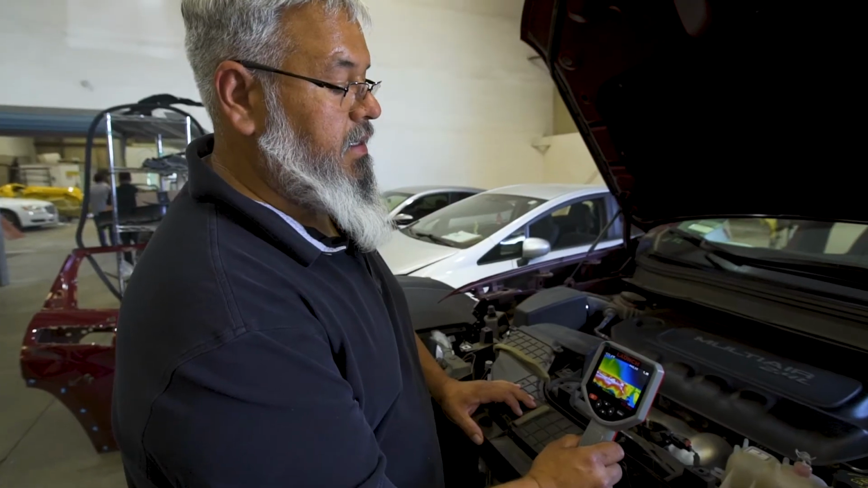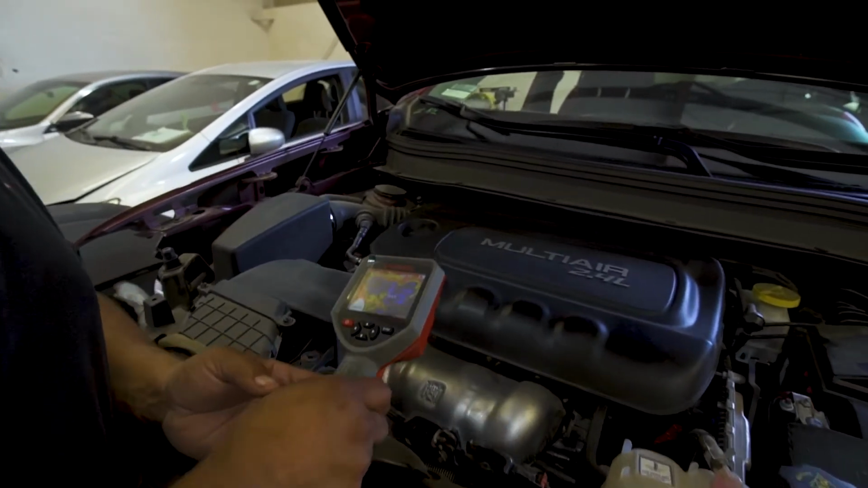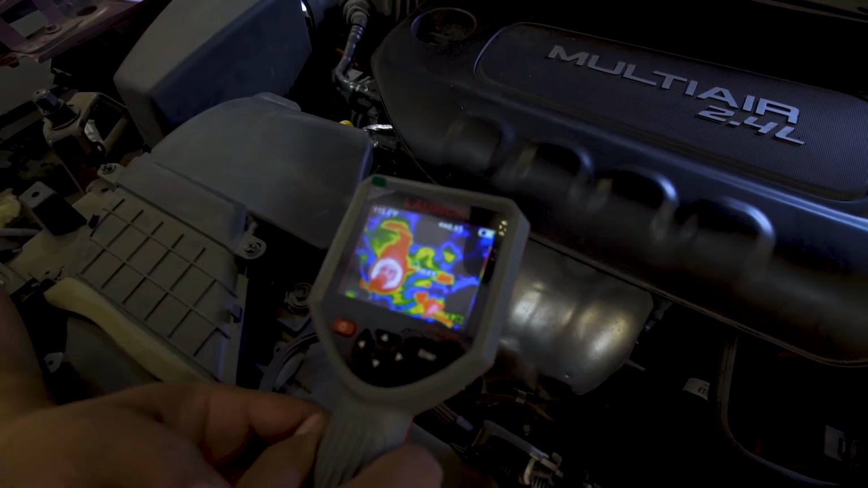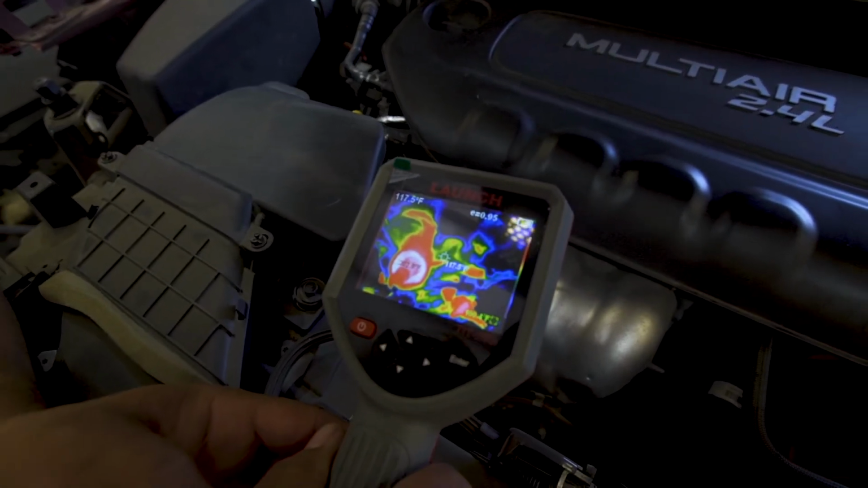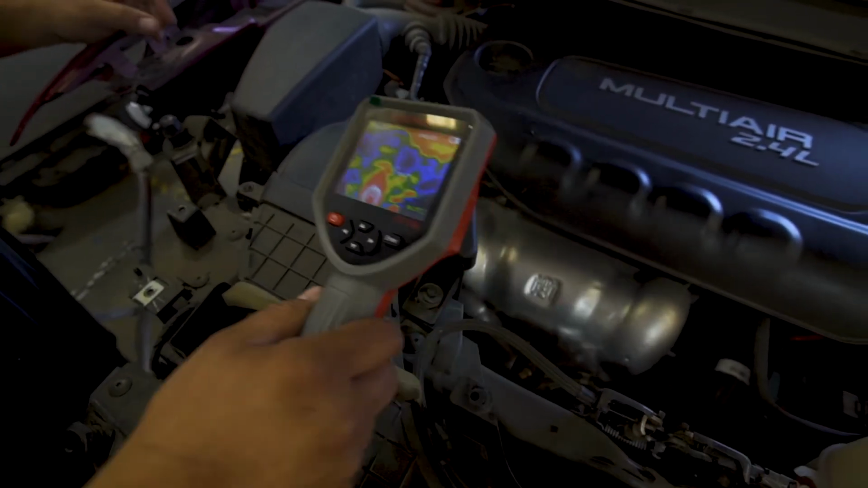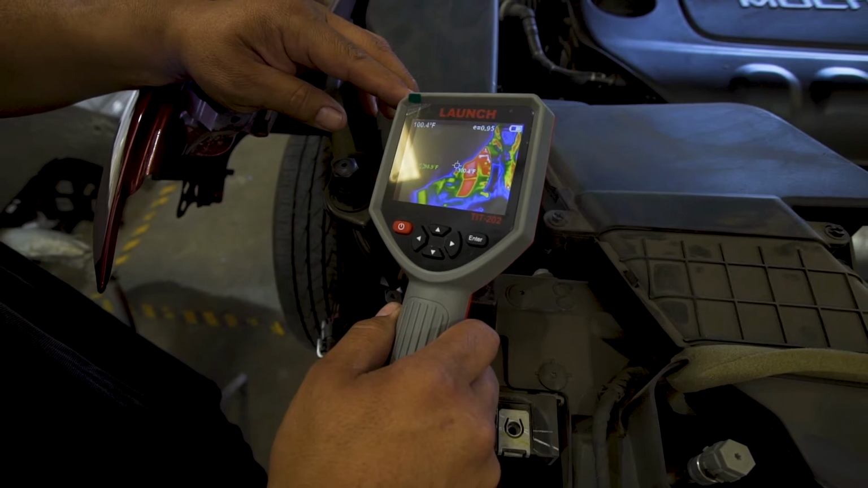So now the Launch thermal imager is on, and we're going to do some readings. Here's an example of your oxygen sensor. There's your temperature. You can see the heat. Right here is a picture of your alternator. You can see the heat radiating from it.